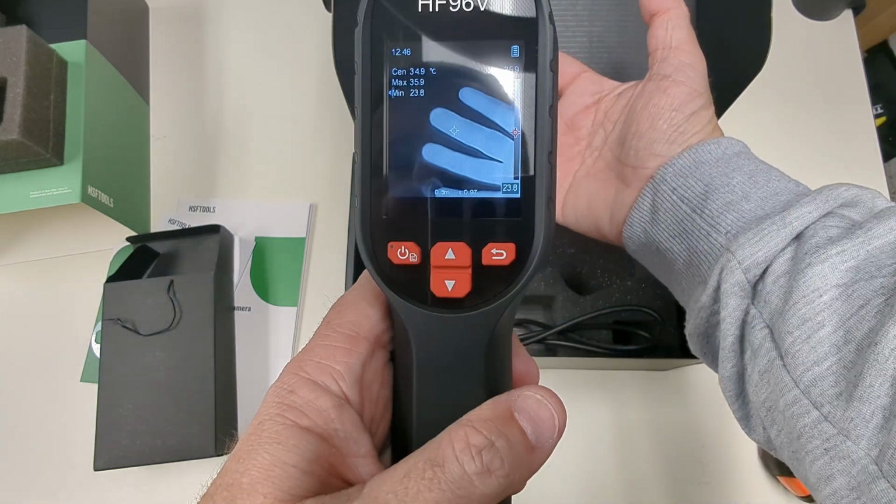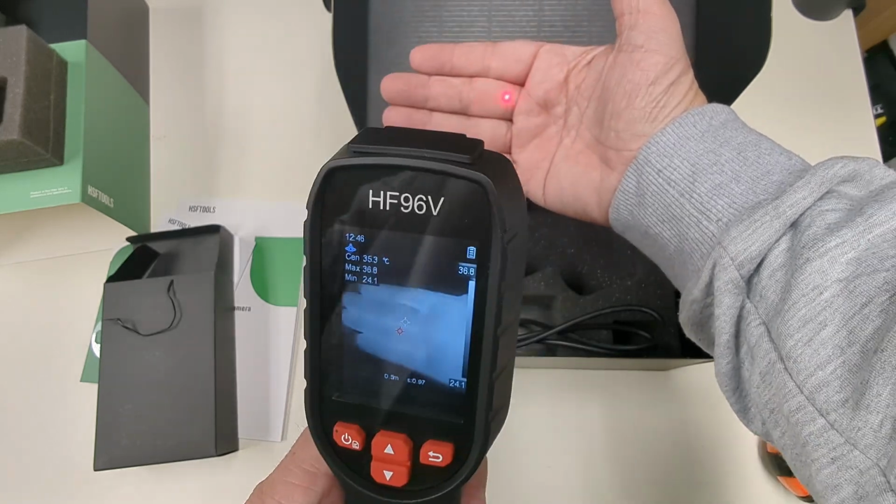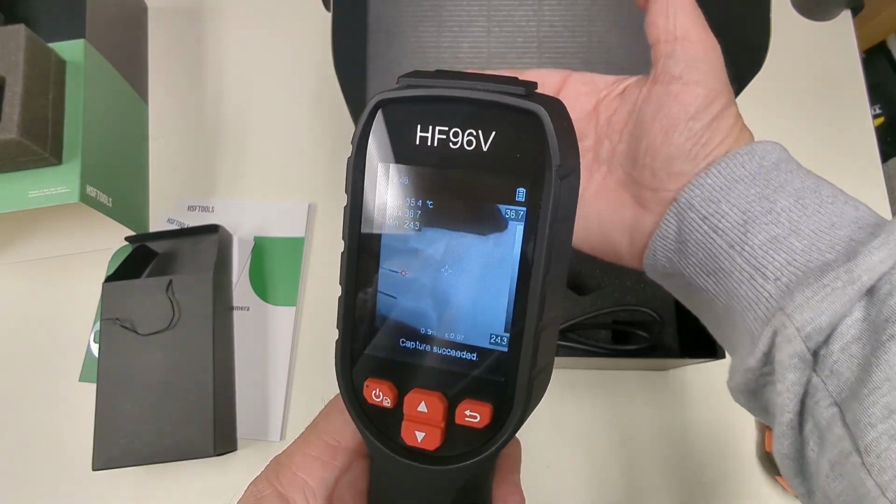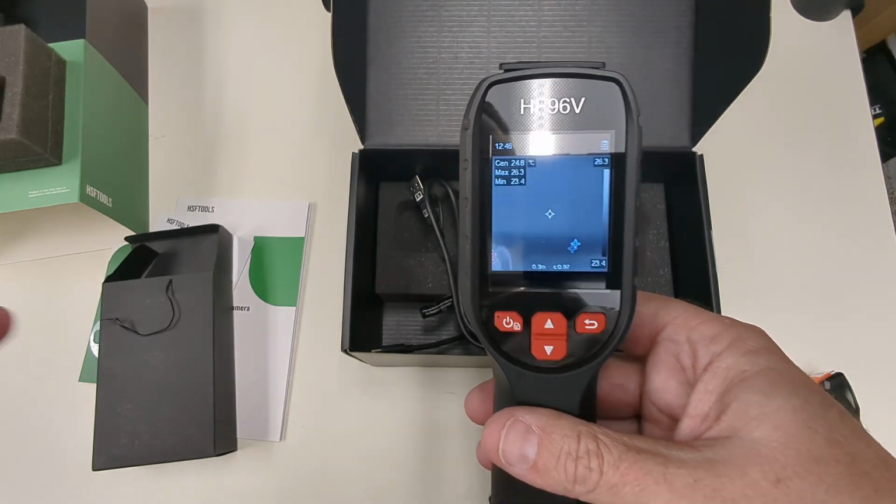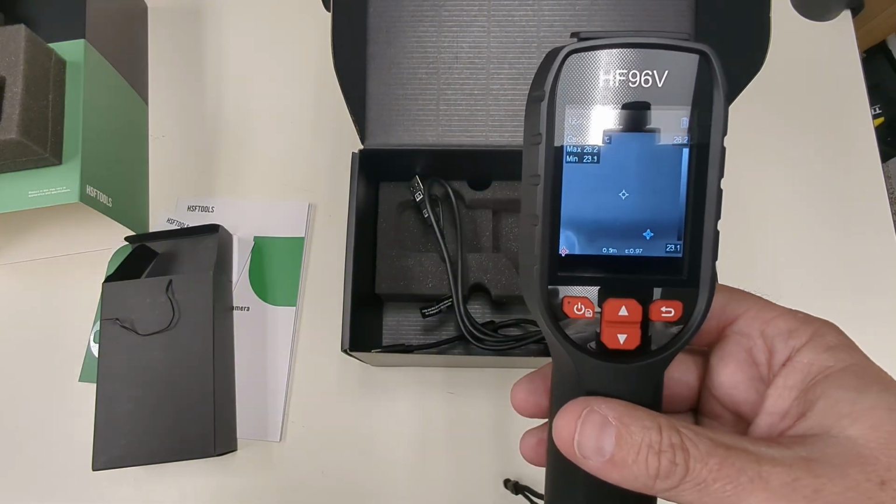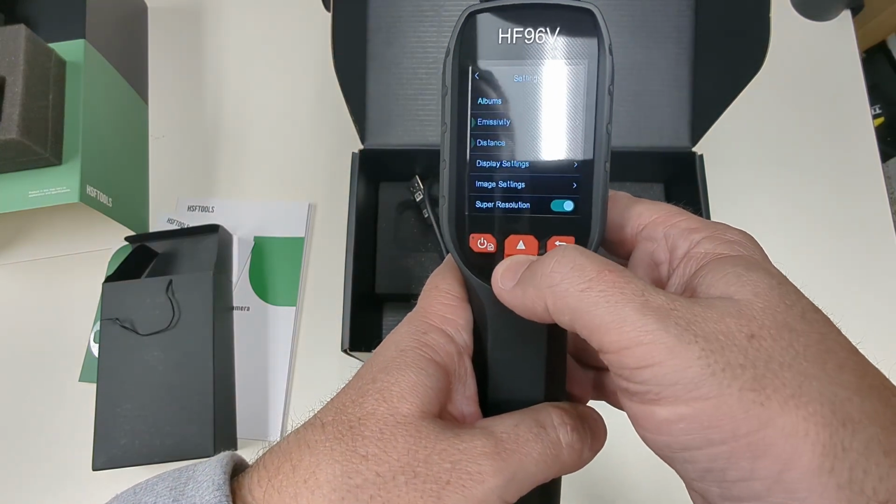And again, you'll see we've got this. And you can hopefully see on my hand, there we go, there's that laser. So you can actually, when you get into crawl spaces or different things like that, you can use that laser to get some temperature. So what I'm going to do is I'm actually just going to move around a couple different spots in my house, probably over by a window, a door, just so you can see some of that thermal activity.